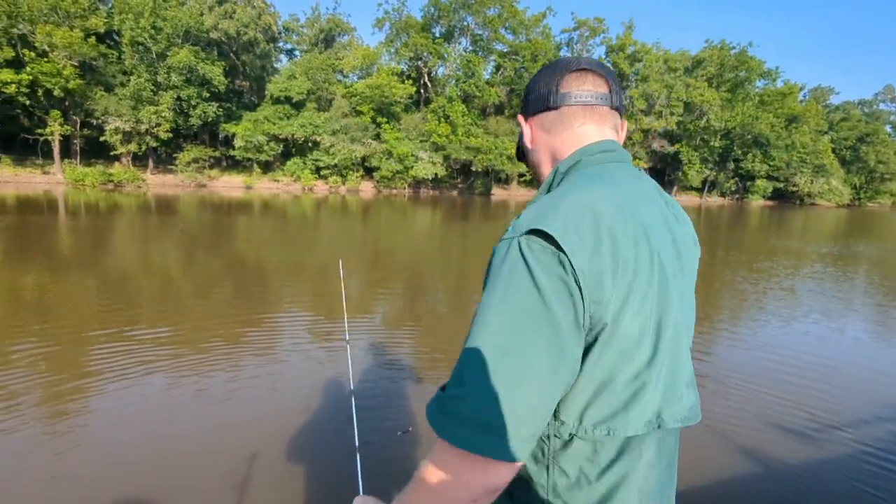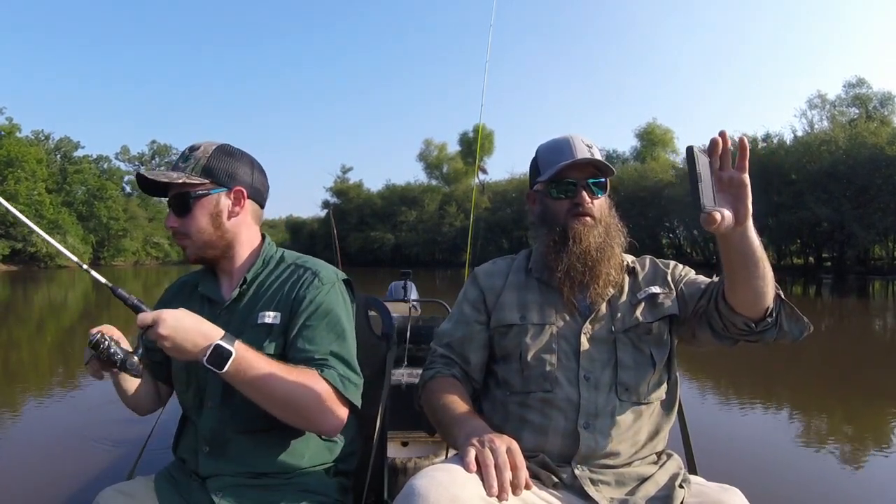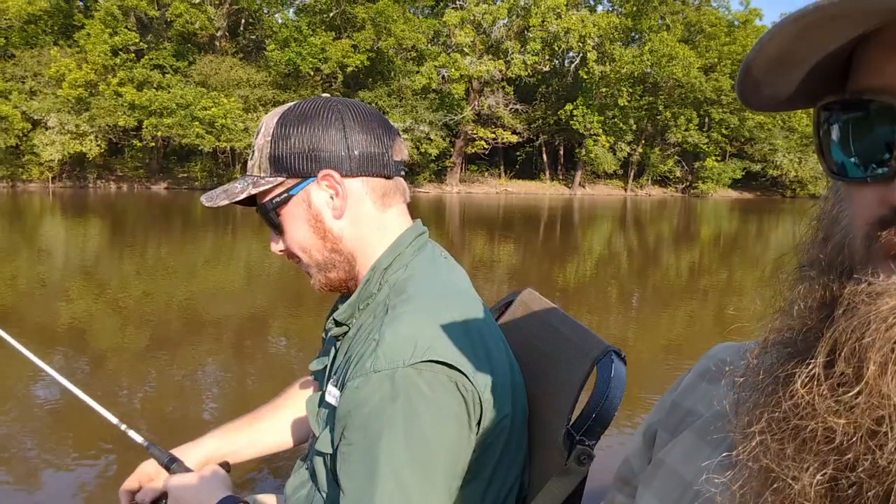Catching some slabs. All right, we're down here. What's the date? The 1st? Yeah, today's the 1st. All right, it's July the 1st. We're down here on the Ouachita River. I got old Noah over here. He might be in some of the future videos if we let him hang around very long. He's supposed to marry my daughter here in a few days, about a month. So we'll see how that goes.